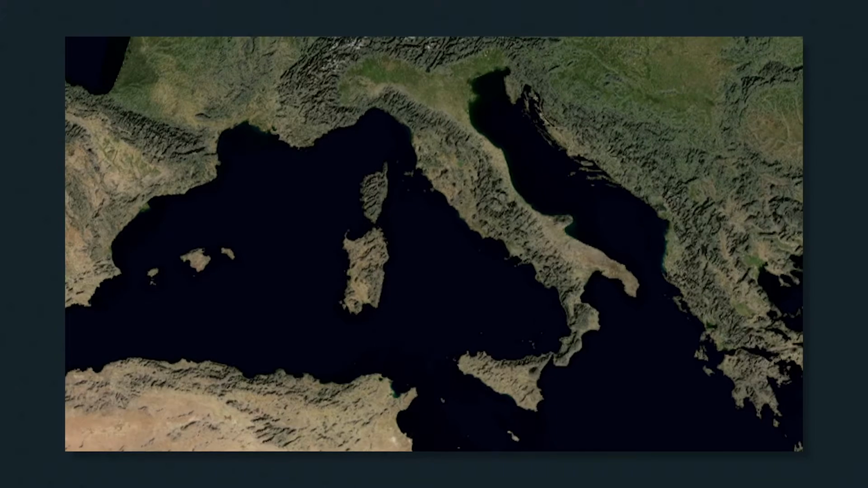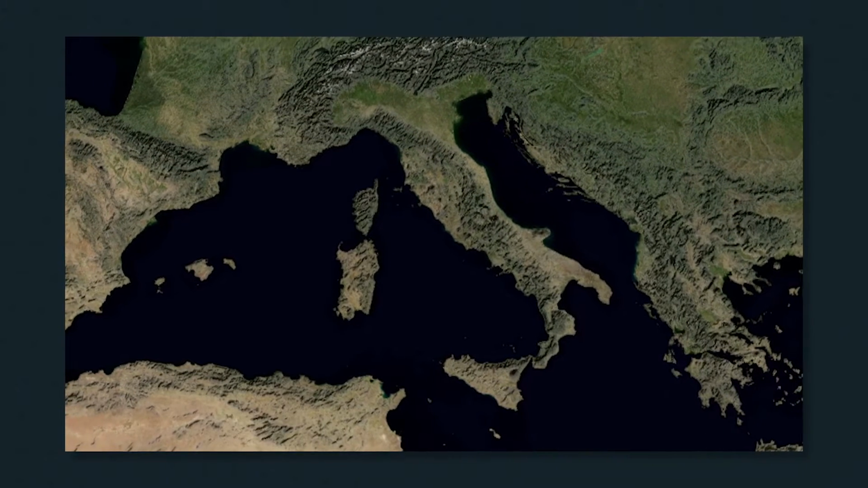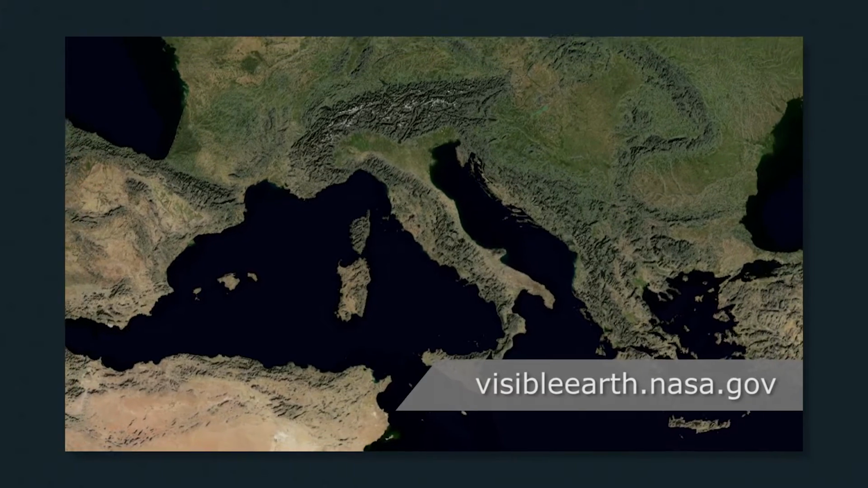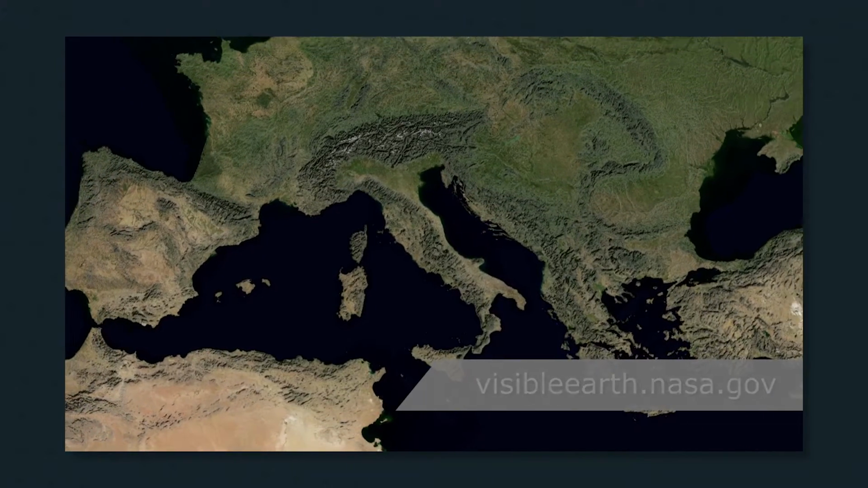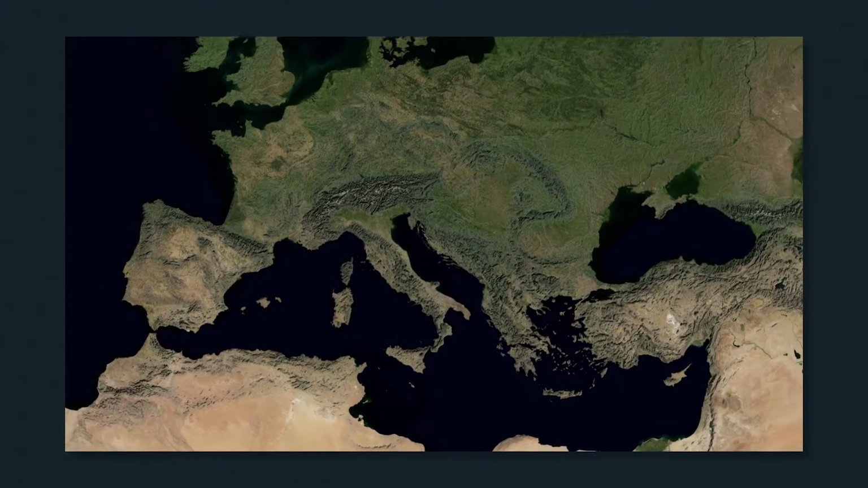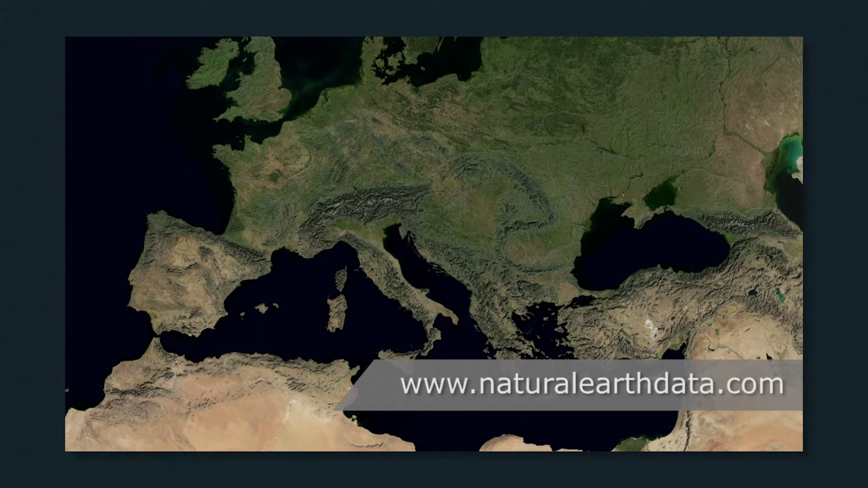In this view here, we see the Blue Marble Next Generation from NASA with shaded elevation data from the Shuttle Radar Topography Mission. As an example of importing map data into Gnosis, we will bring in parts of the public domain Natural Earth dataset.